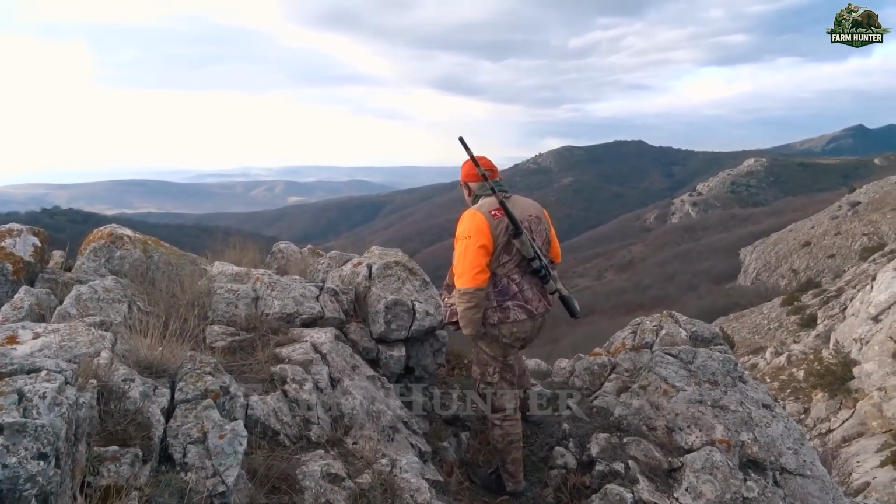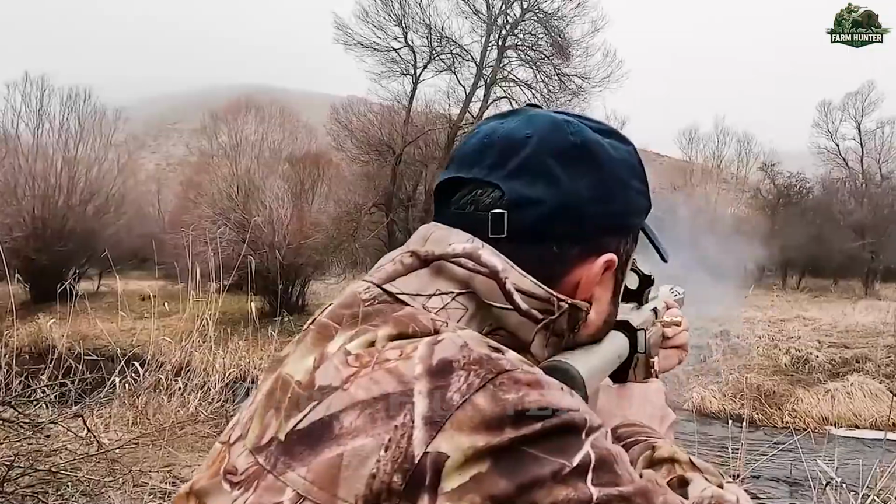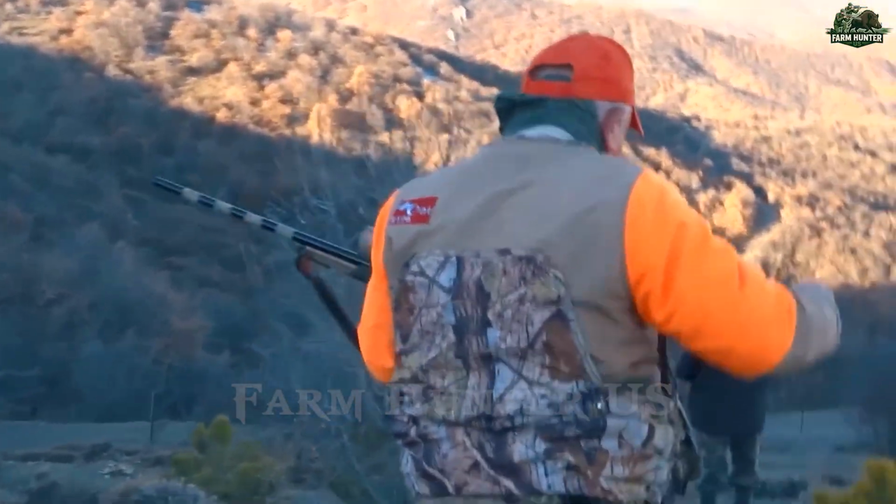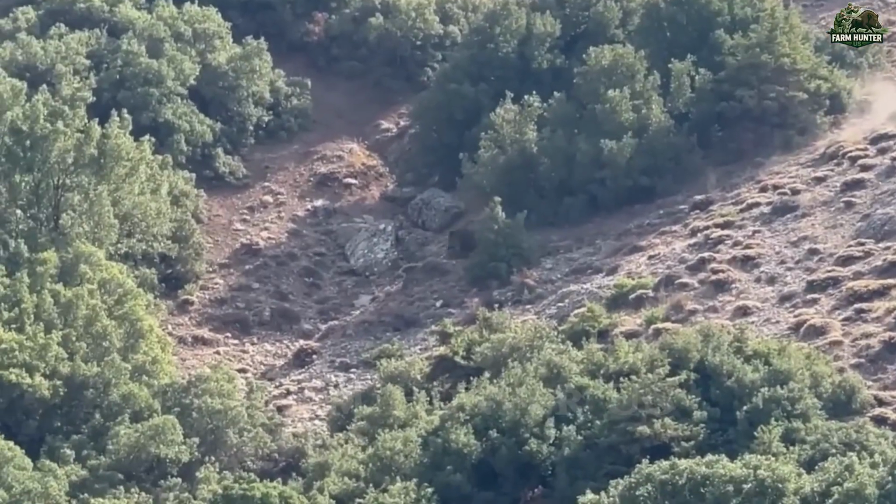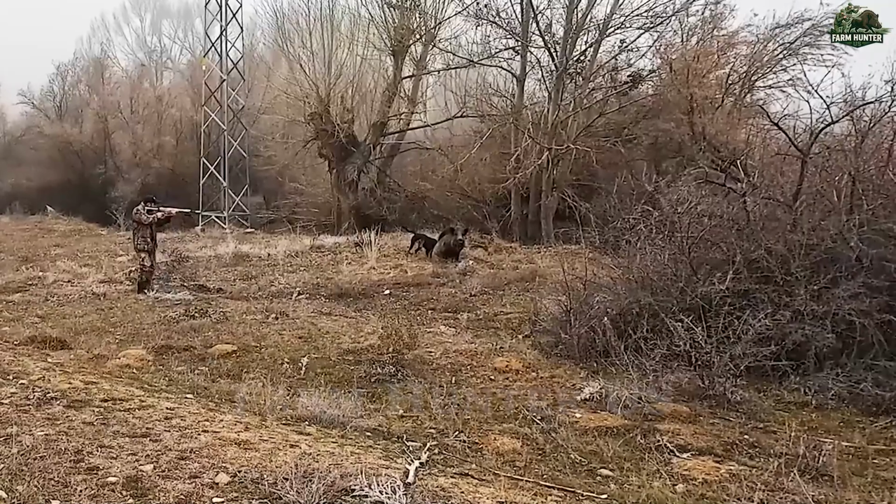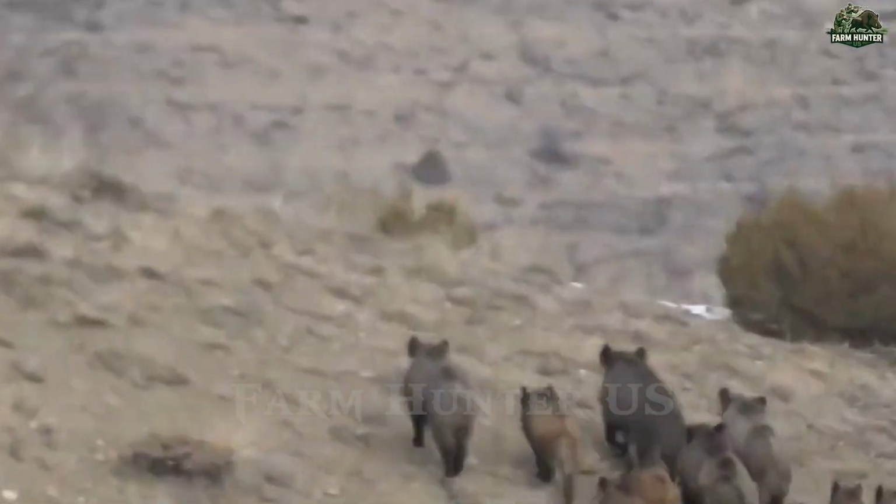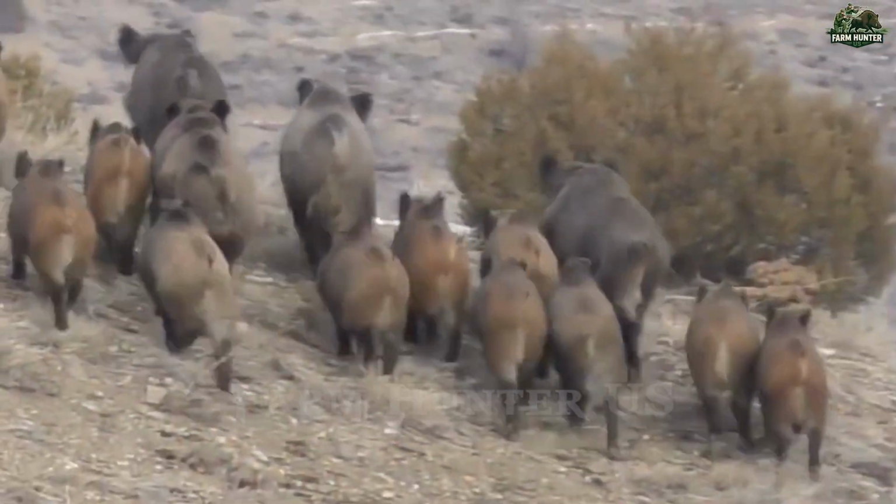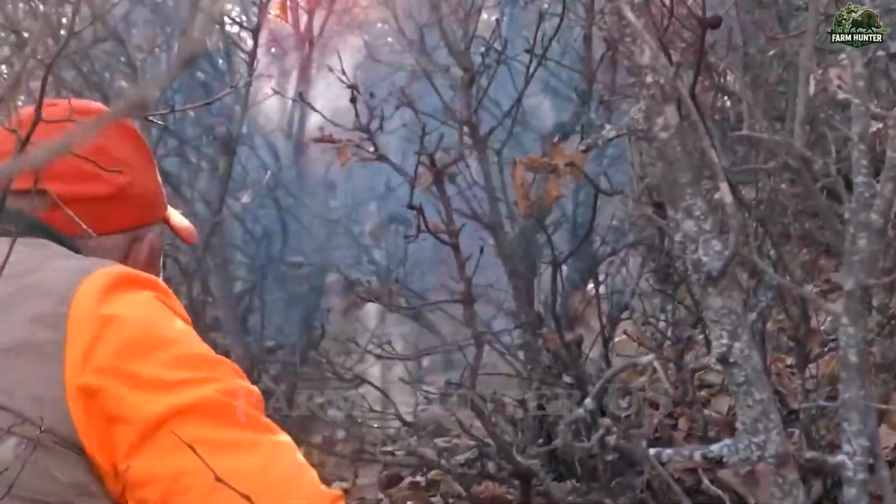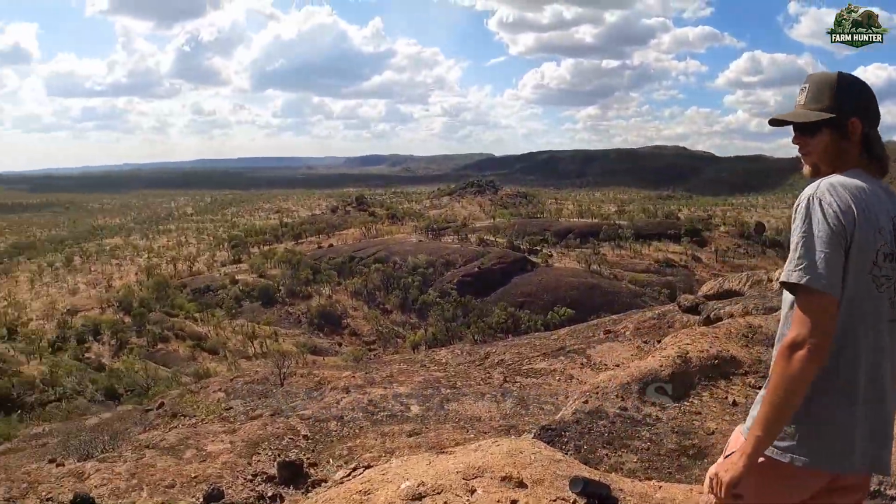Unlike other regions, Turkey lacks a commercial pork industry, which means there's little natural population control, no demand, no hunting pressure. Left unchecked, a single female can birth up to 24 piglets a year, allowing numbers to explode rapidly. This ecological imbalance has forced hunters like us into action.